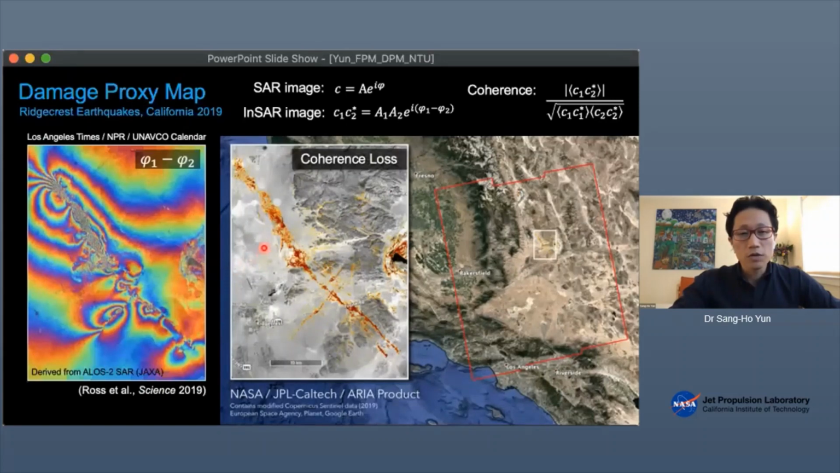It also conveys another information. If you calculate, so from C1 and C2, which was acquired one before the earthquake, one after the earthquake, if you calculate correlation coefficients, which you call coherence, it produces some values. And this value matches where these fringe patterns become noisy.